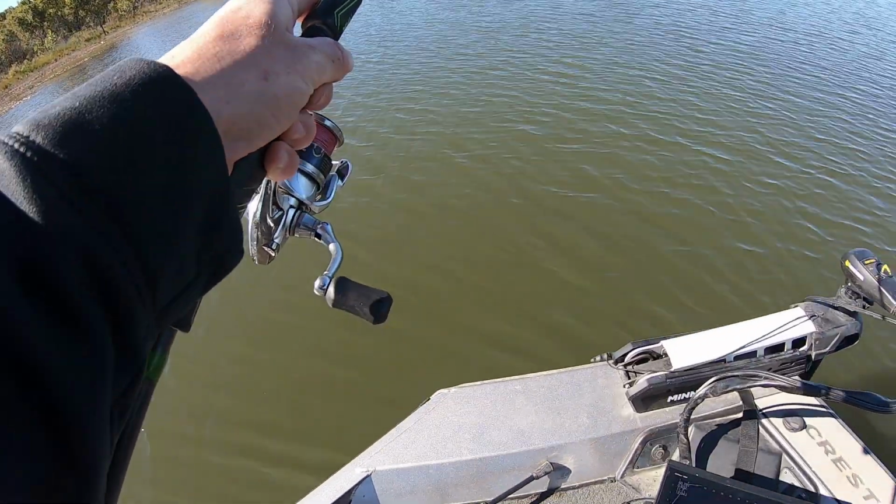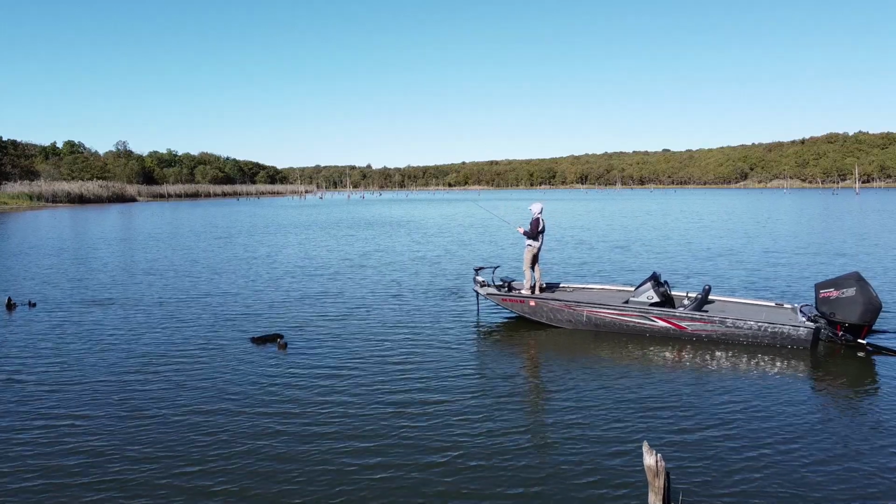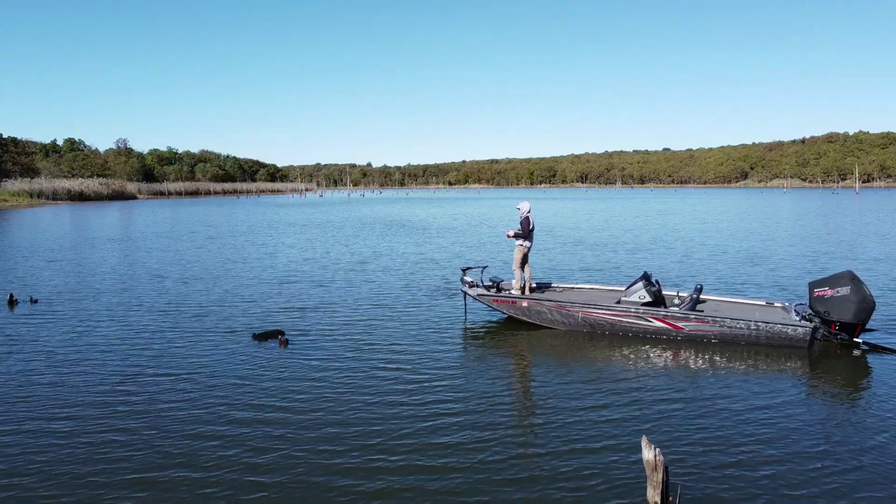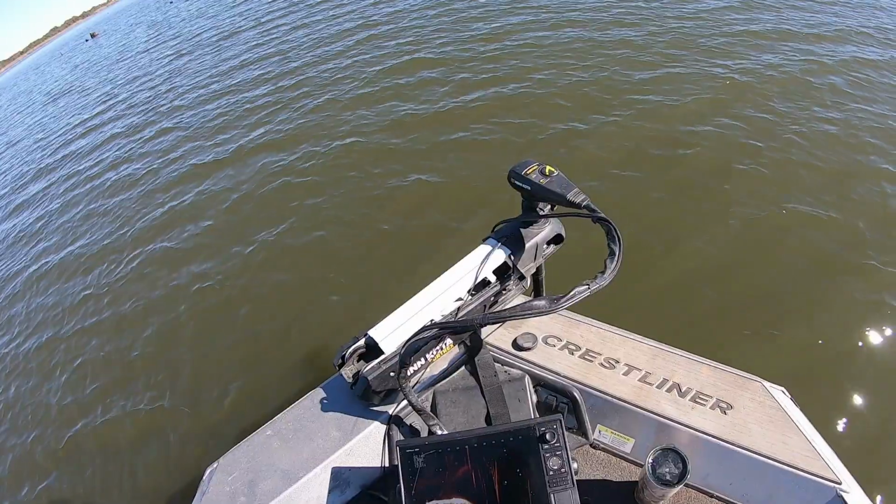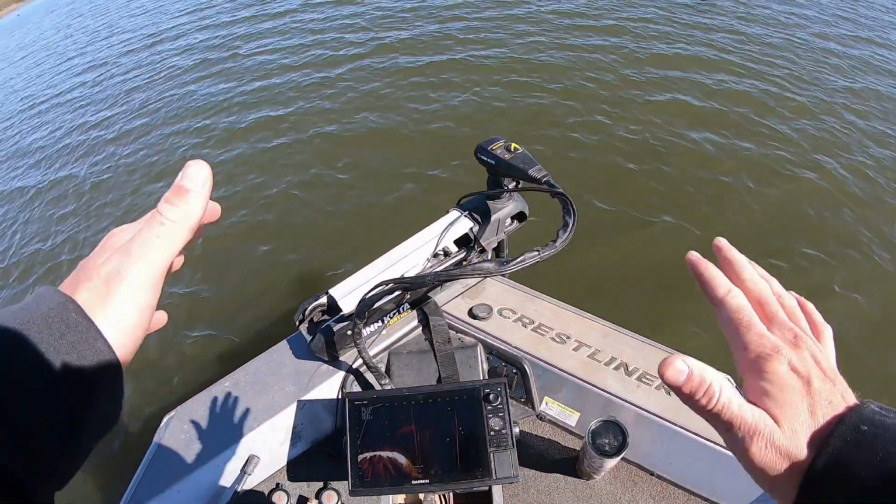They just get kind of finicky, especially right now. This water has got like 2.5 foot of visibility. And these fish are shallow, so it makes it tough. No fish out deep or up shallow.